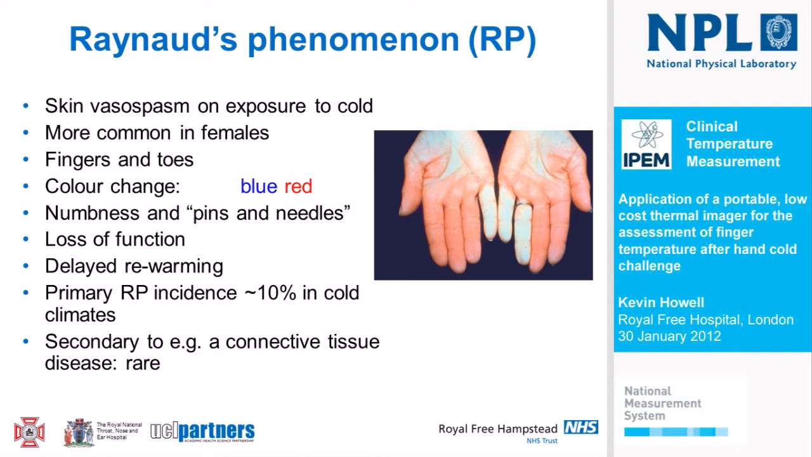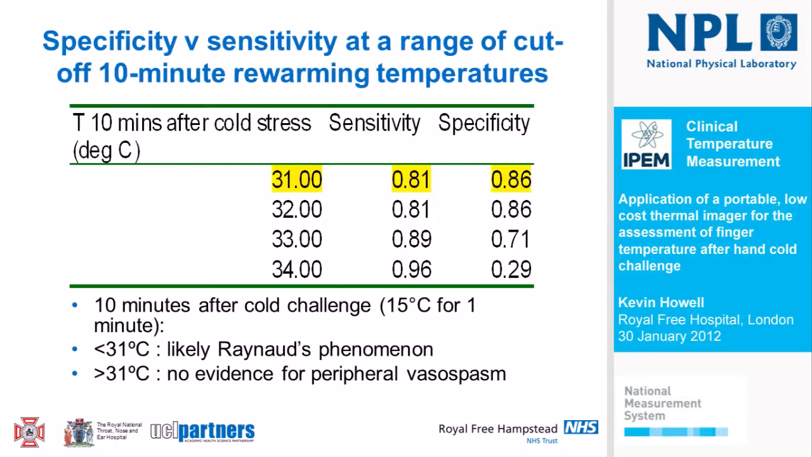And it's a very common disorder. As a standalone or primary condition, up to 10% of the general population might suffer from these episodes intermittently in cold climates like the UK today. It's a much rarer condition, secondary to certain other diseases like connective tissue disorders. It is an important sign of those diseases.